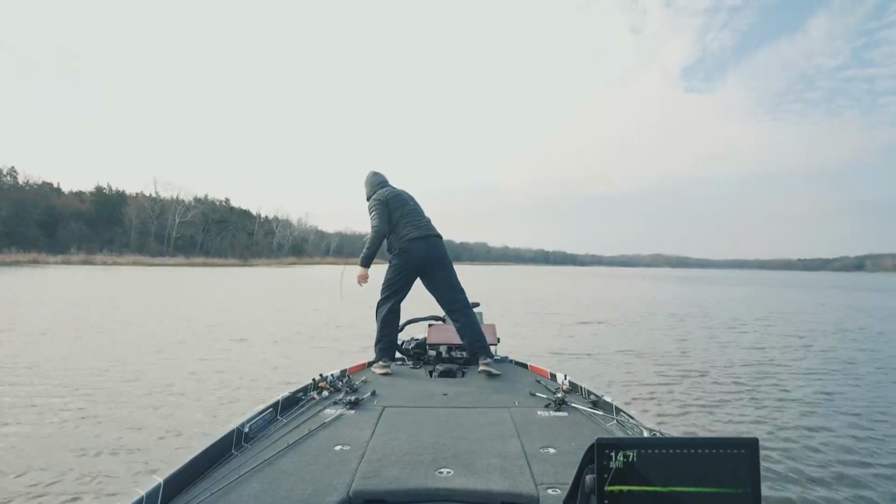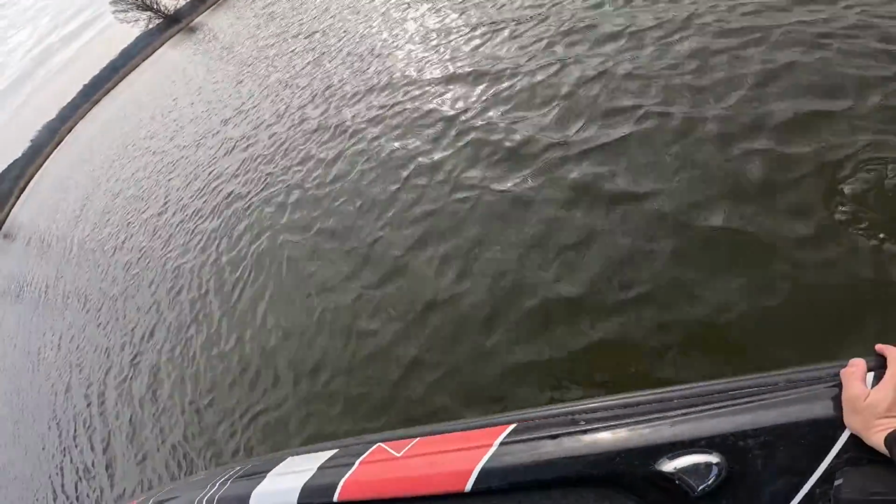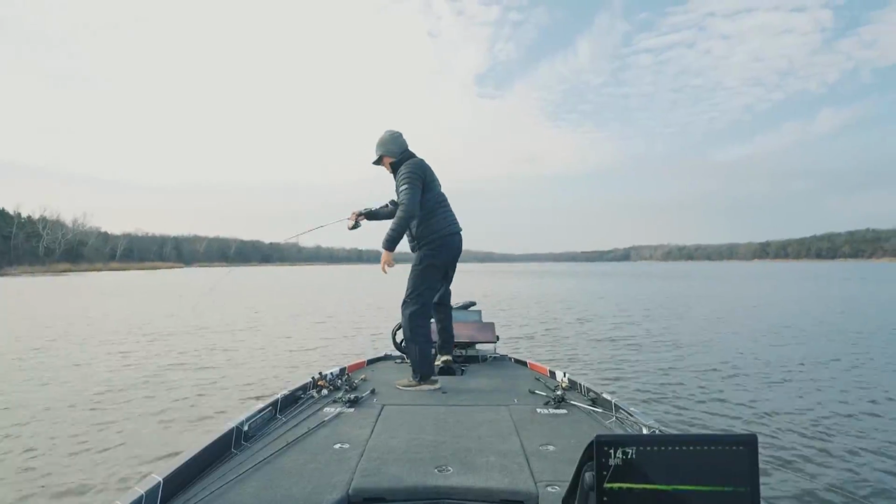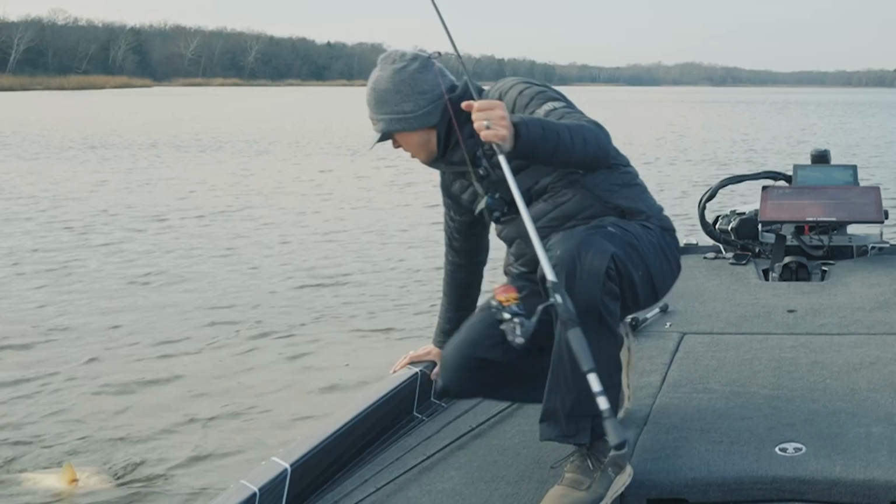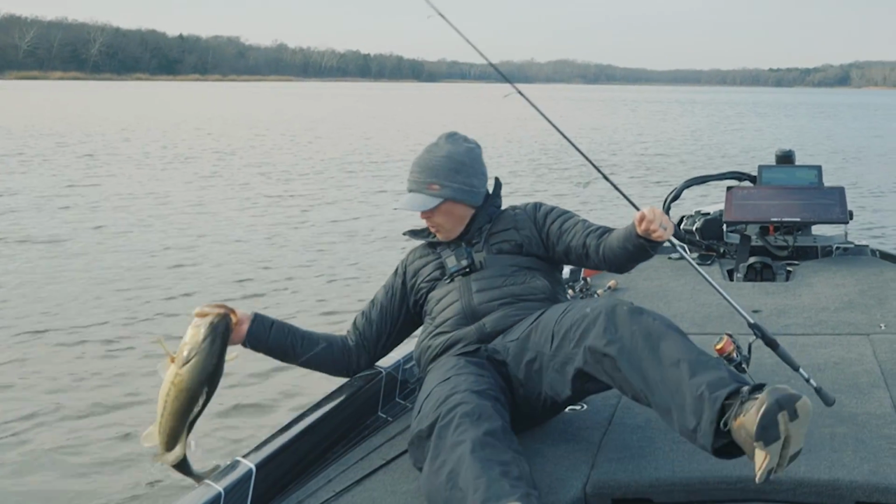Oh no. No, no, no. Get off the trolling motor. Oh, holy cow, it's huge. And it's on the trolling motor. Oh no. Okay, we're good, we're good. It's bigger than I thought, y'all. Much bigger than I thought. And it's got it choked. Come on now.